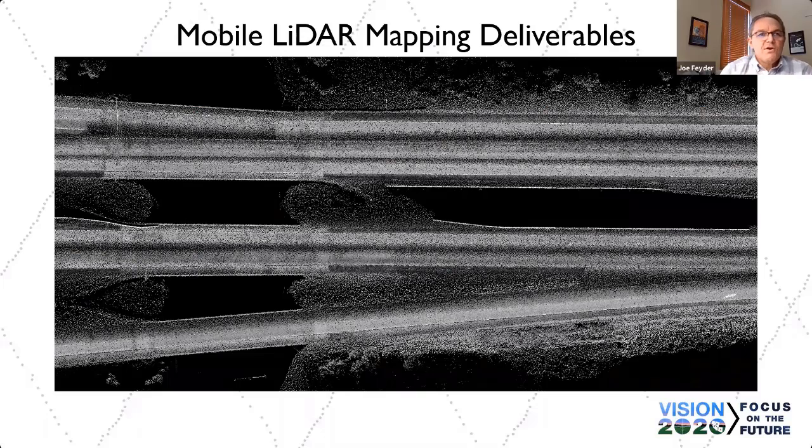One of the early questions in using mobile LiDAR was, what are you going to give me out of it? Because I can't possibly use a point cloud. I don't have software. The data set's too large. So that was key to me when I first got into this, developing products that end users are accustomed to using. The same DWG or DGN format, a TIN, or is it an InRoads DTM?